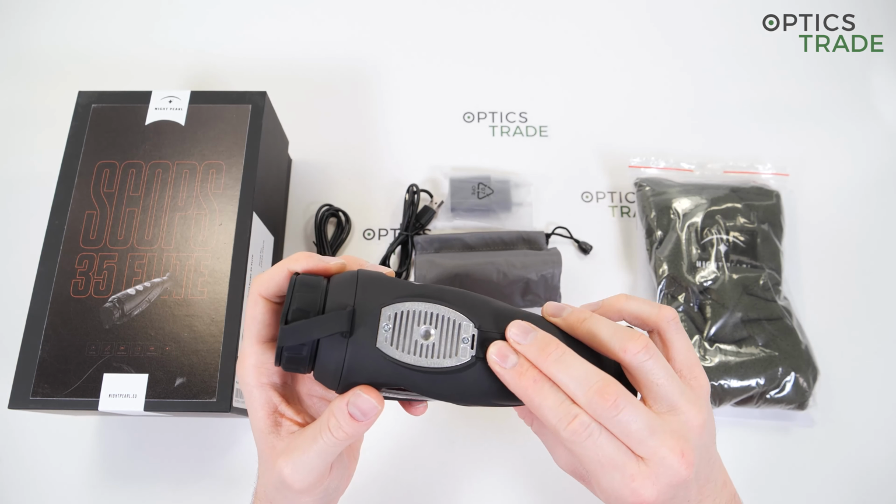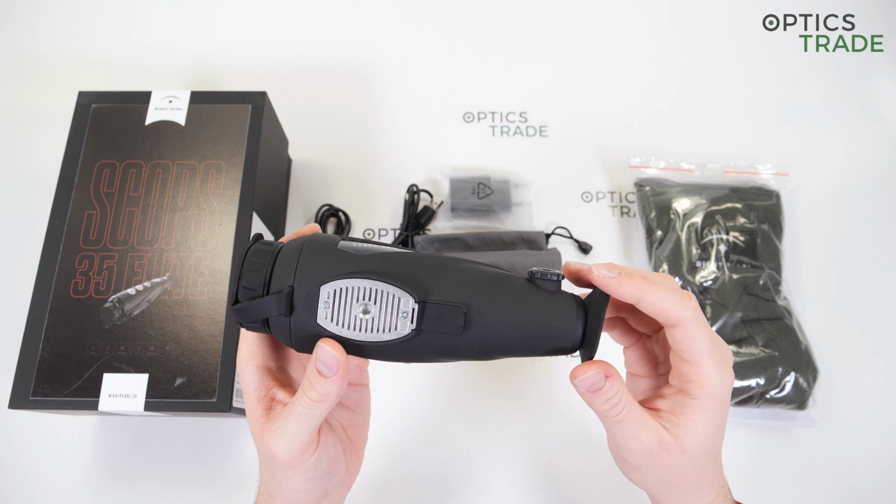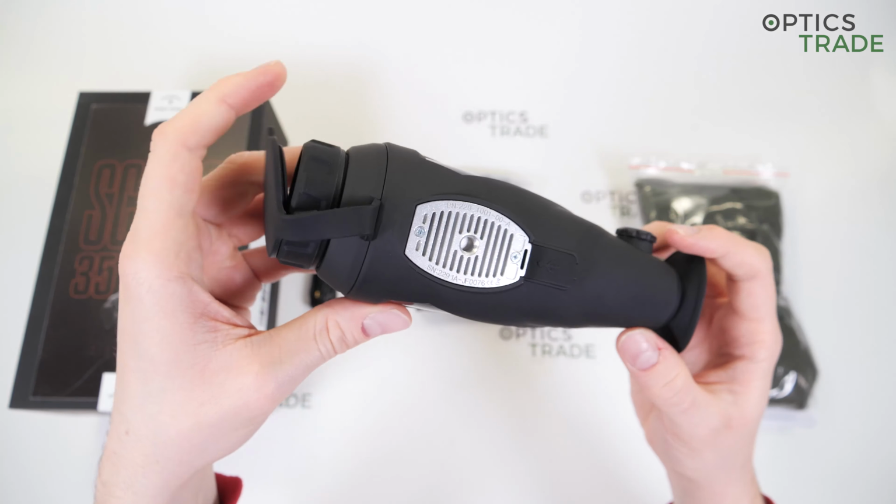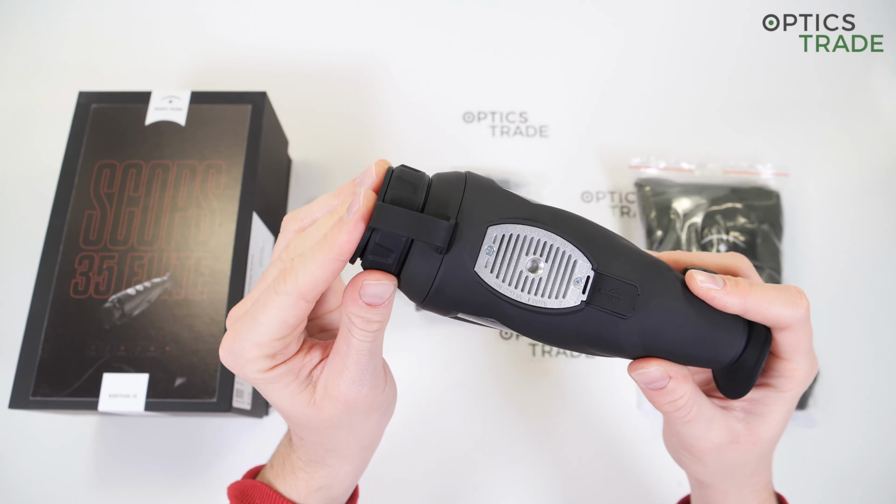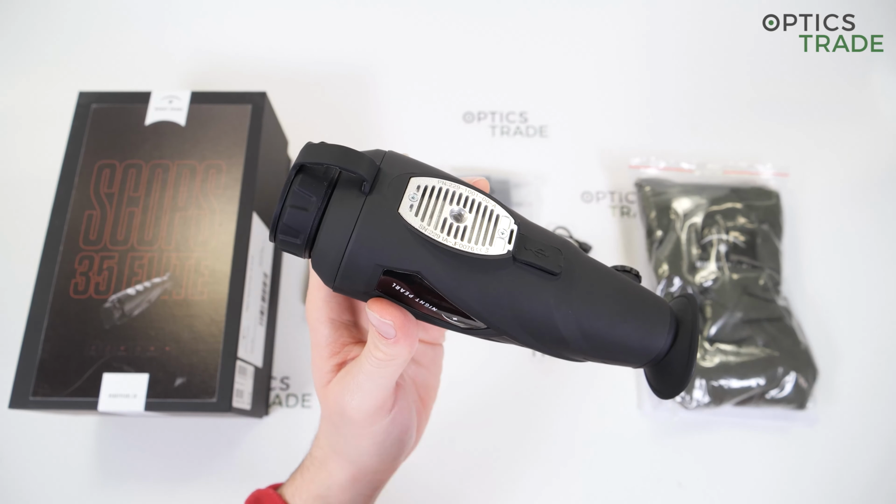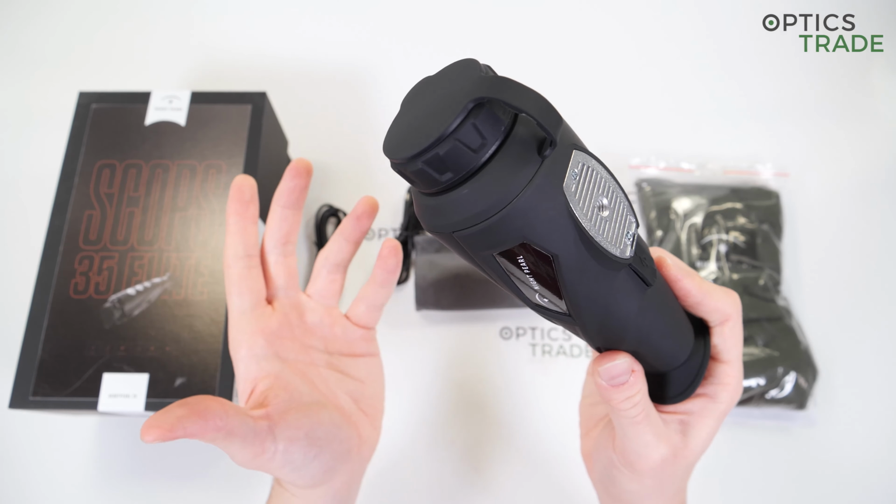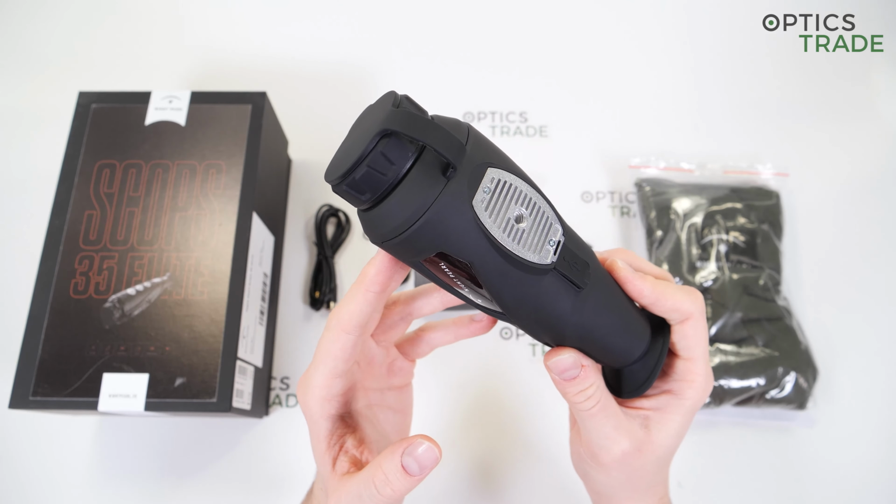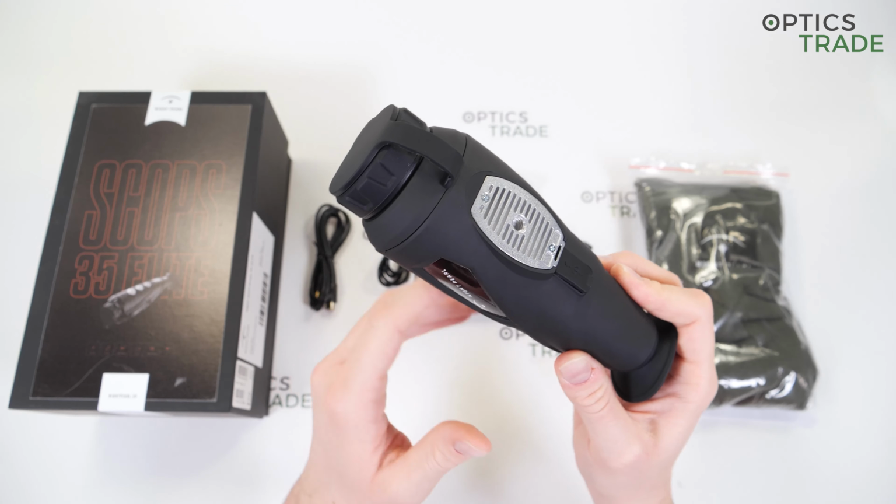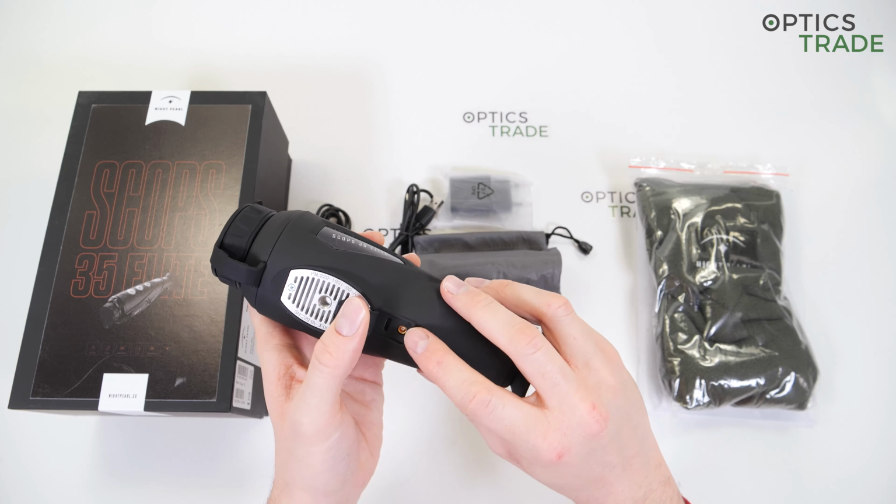At the bottom we have a heatsink. It protects the device from overheating when it's turned on. And in the middle there is a thread with which you can mount the device on a tripod. This is especially useful if you plan on using the device for a longer period of time, or if you simply want a steady image, like for example when you're recording a quality video and you would like to maintain a steady image throughout the recording.